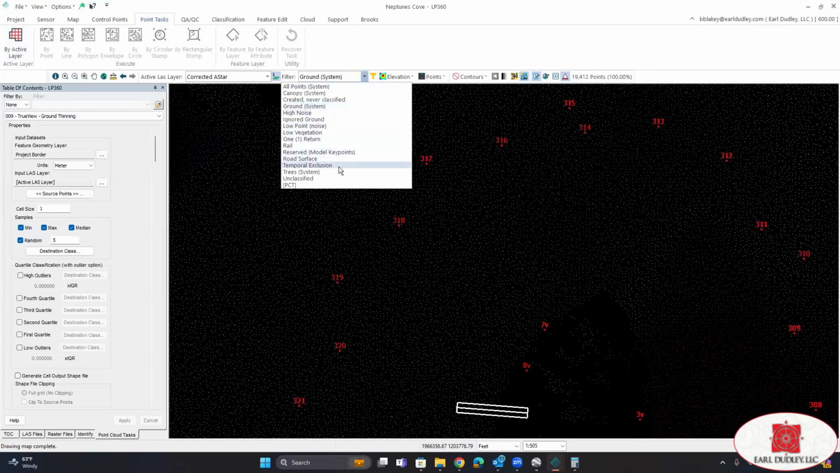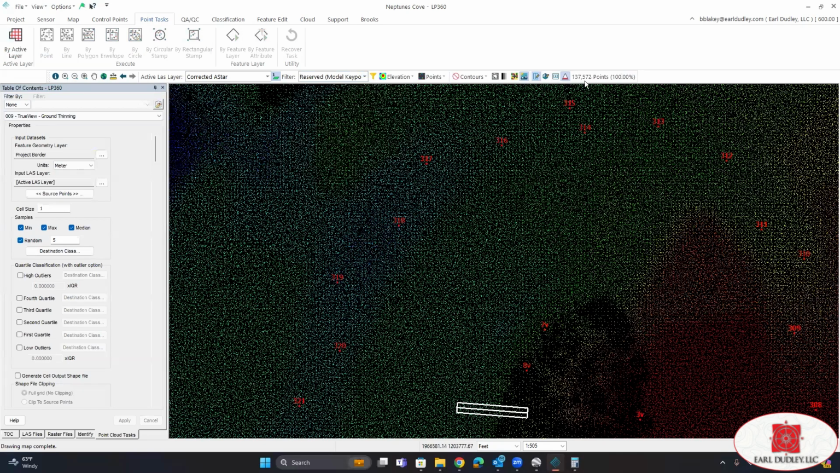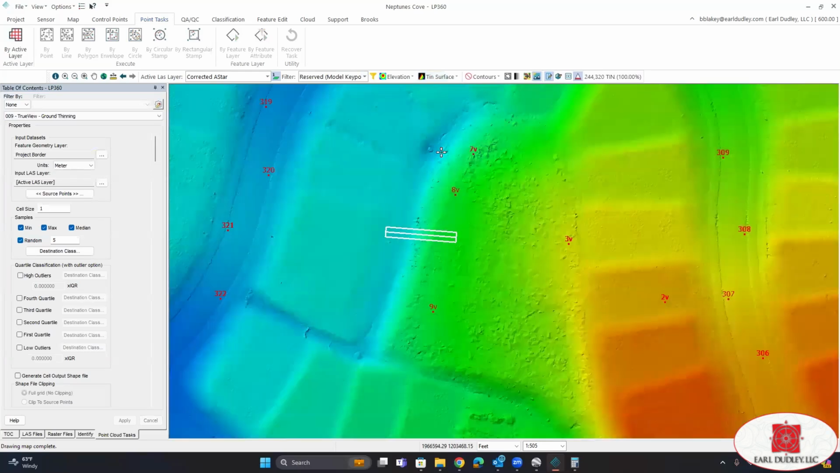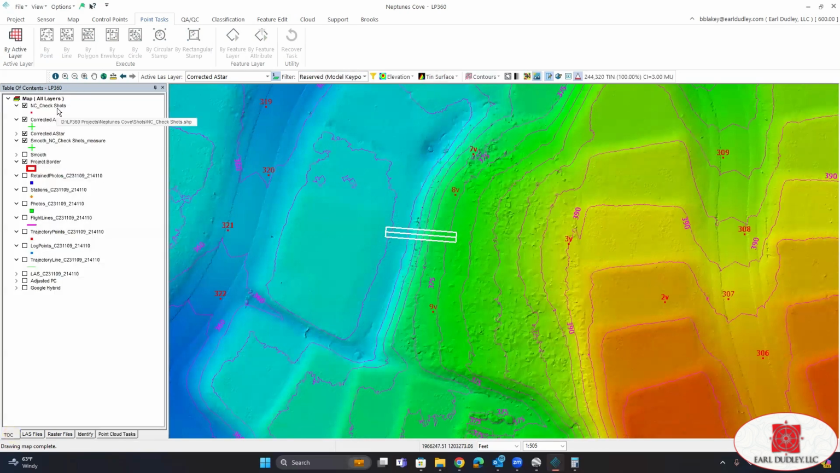Change my filter to reserve model key points. Change to thin surface. And we're going to now turn on our contours on demand. And then over here in our table of contents, we're going to go to our point cloud right there.